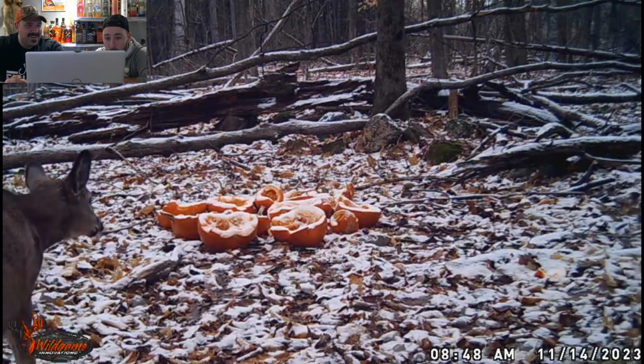So obviously in a couple of days, things change here in our Quebec woods. Snow on the pumpkins. It's been a weird year, you know. It's been the wettest year ever. And now it's been actually one of the warmest falls into winter. Yeah, we won't complain. Oh, look at this deer.